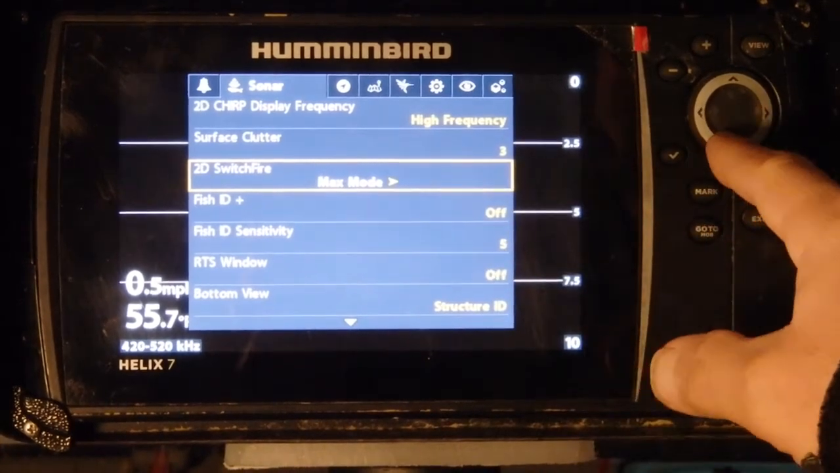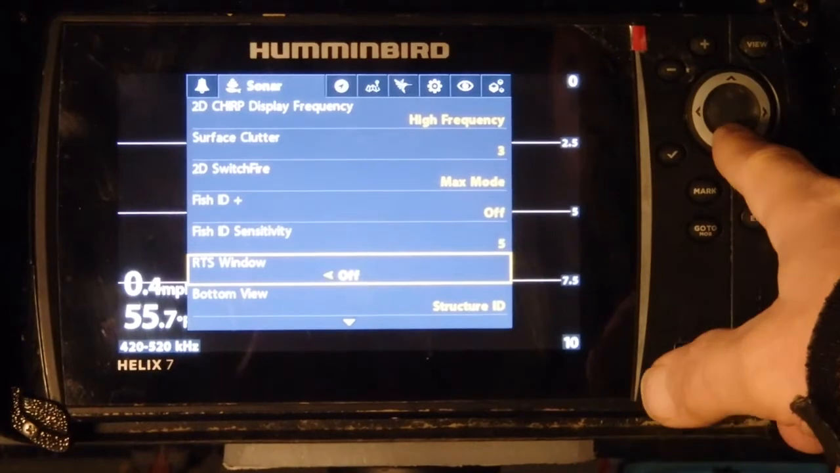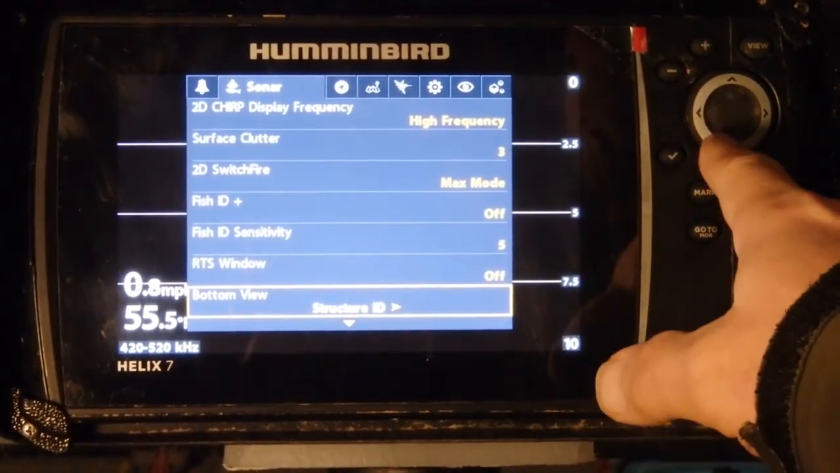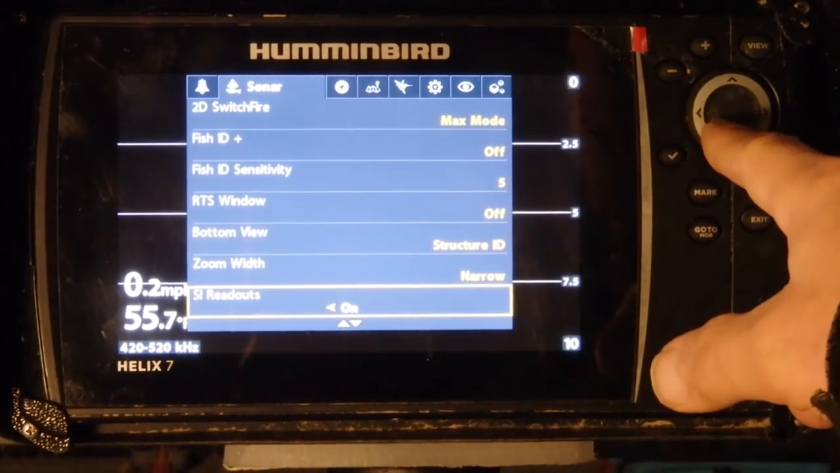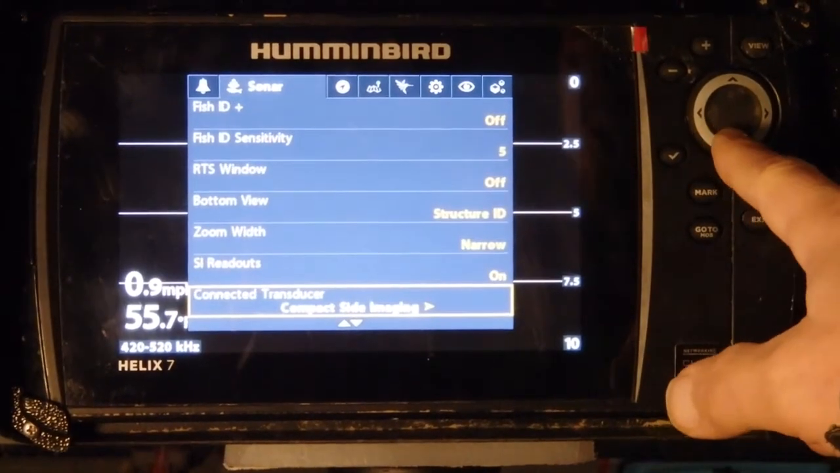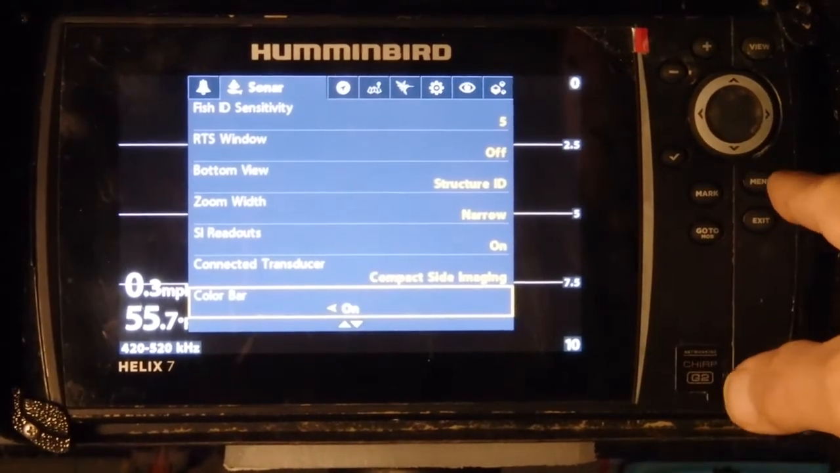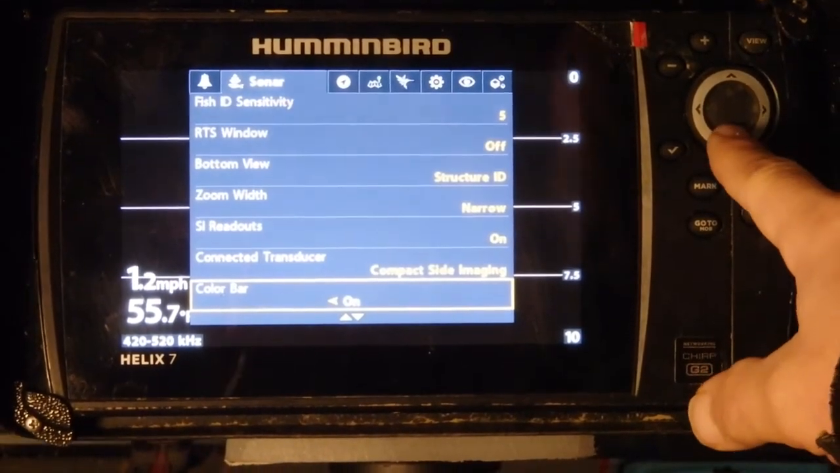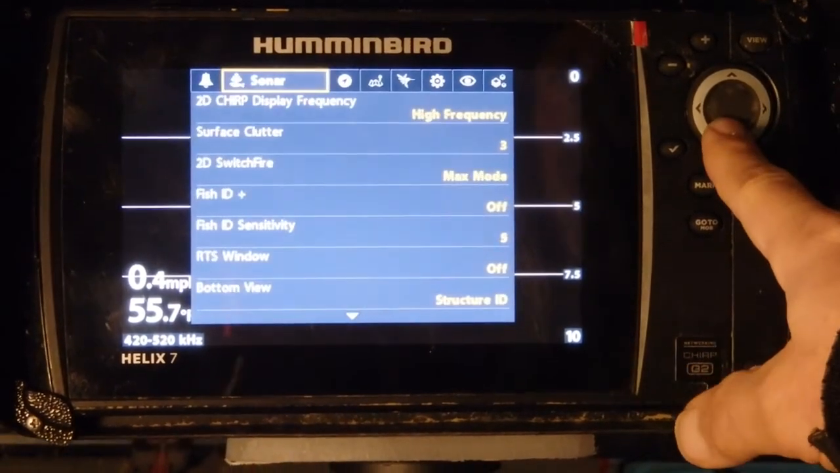I always have my fish ID turned off. My fish ID sensitivity doesn't matter because I have it turned off. RTS window is off. Bottom view is structure ID. Zoom width is narrow. SI readouts are always on. That's the type of transducer that's hooked up, the Combat side imaging one. The color bar is on. The temperature graph is off. Ice fishing mode is off.